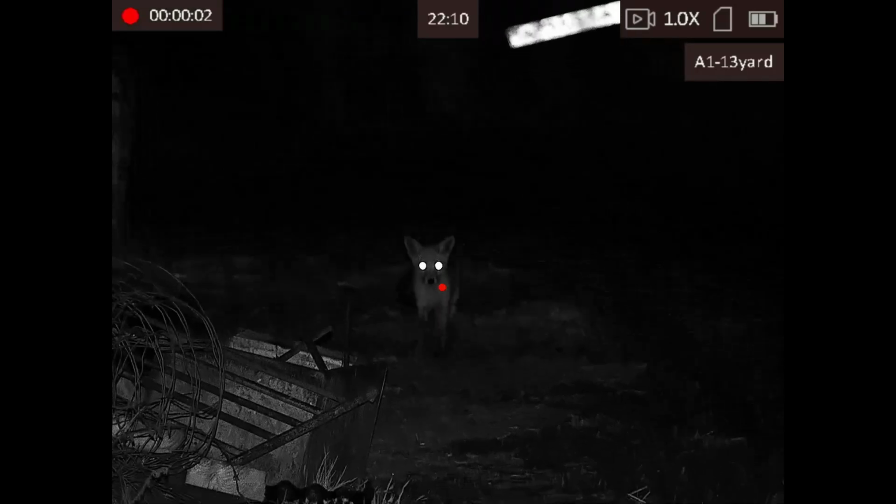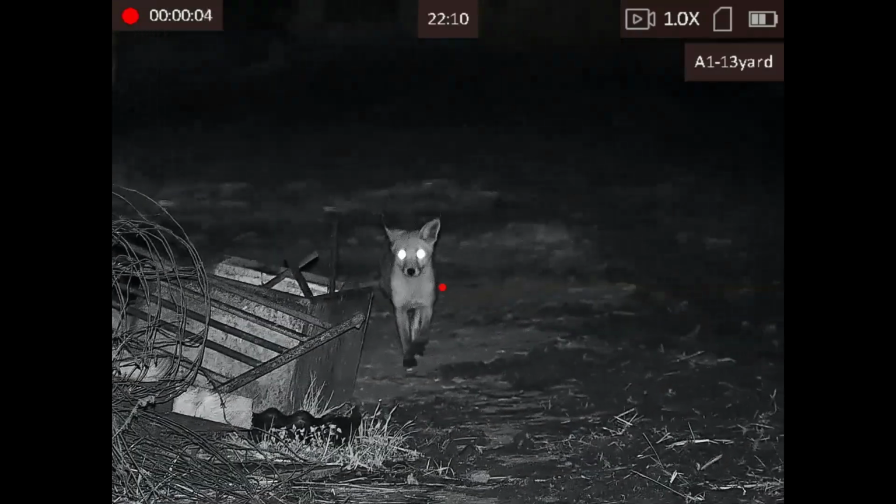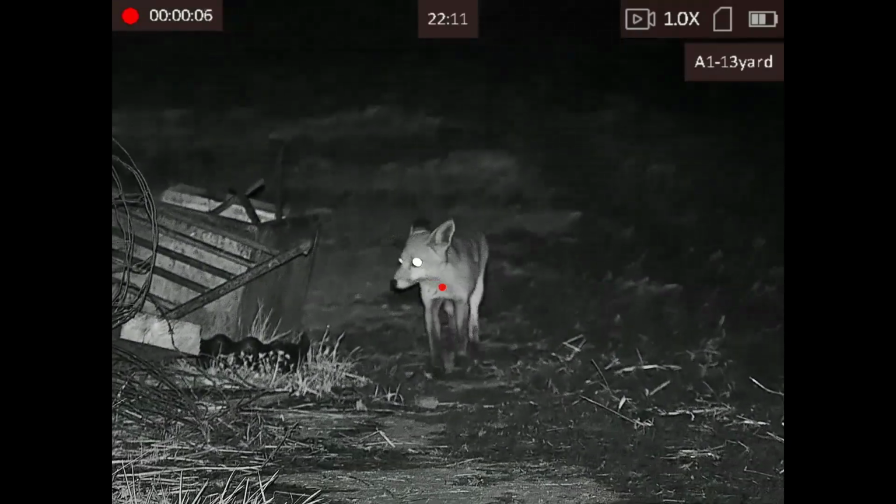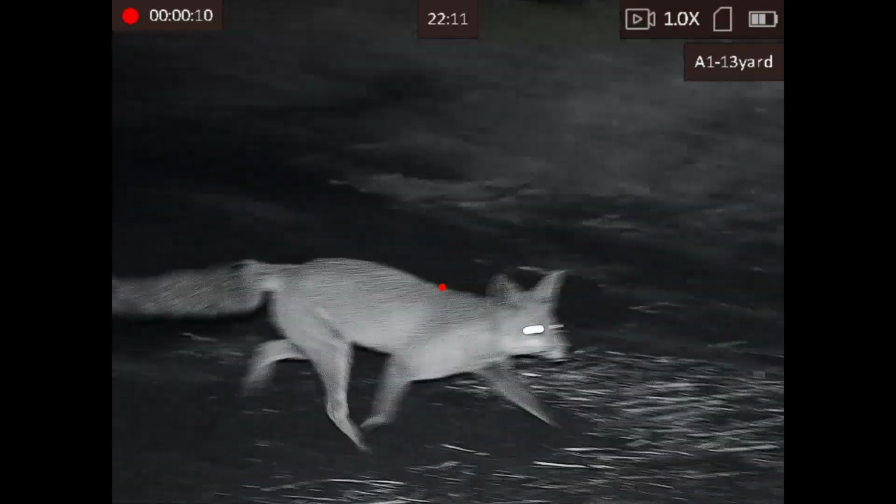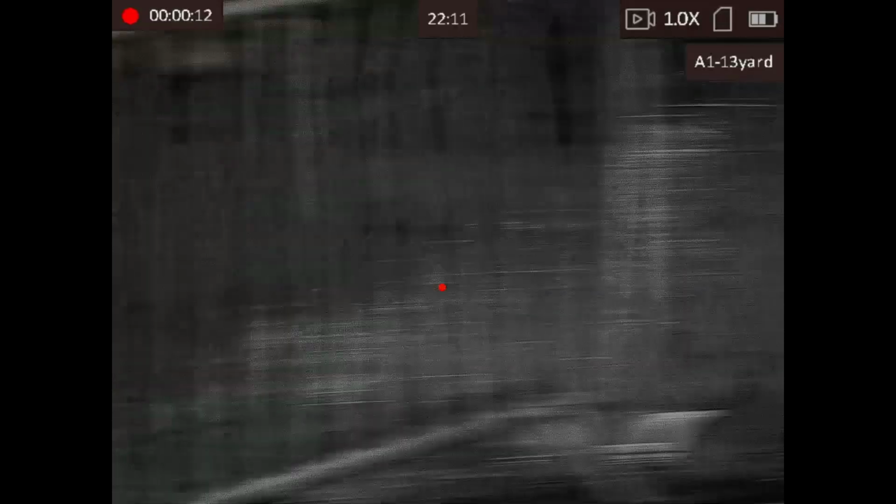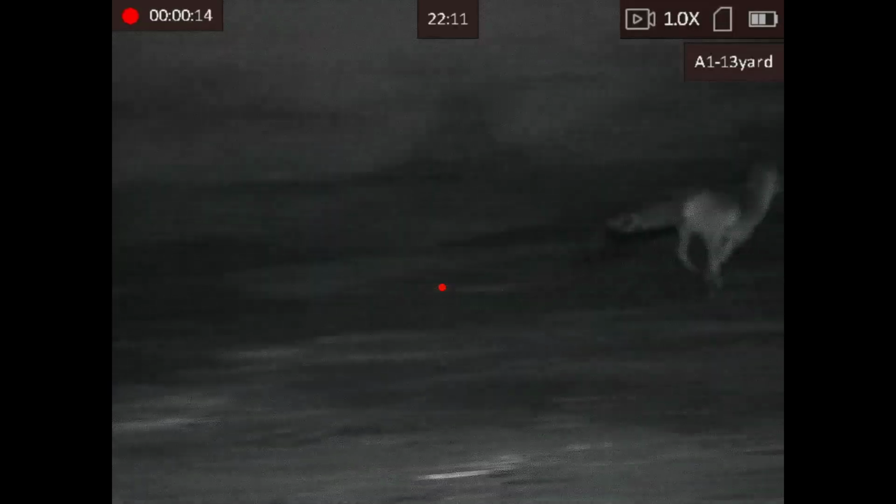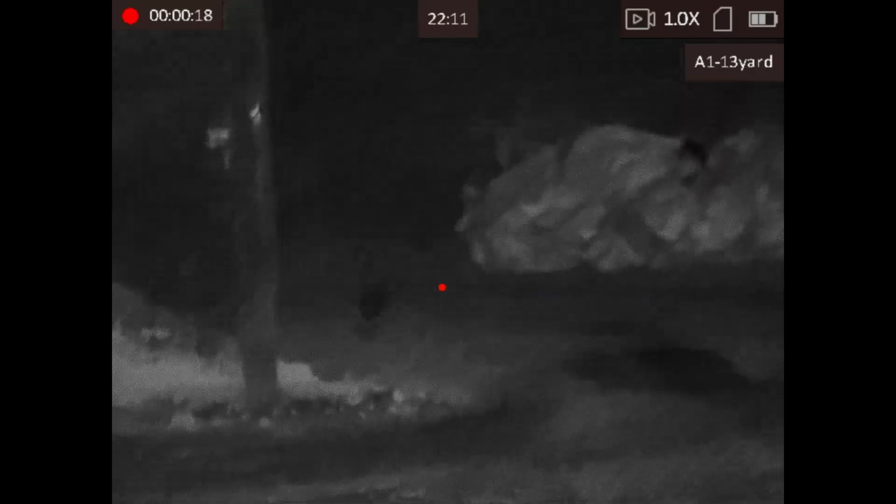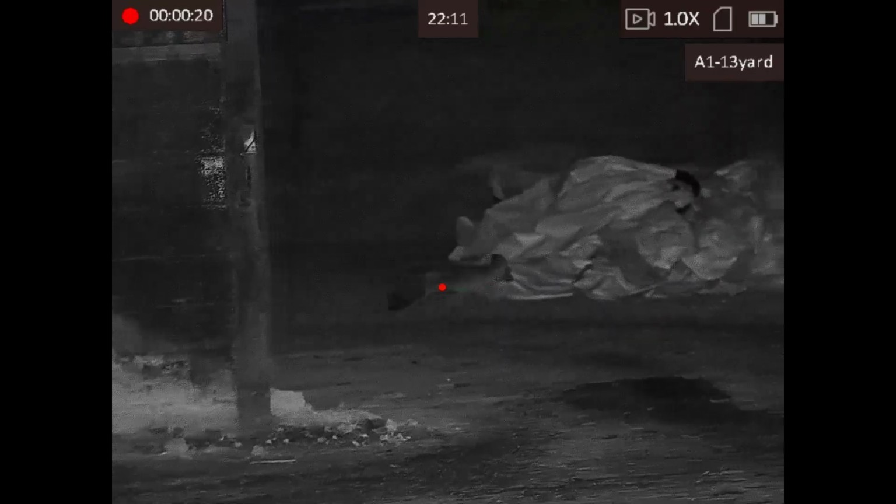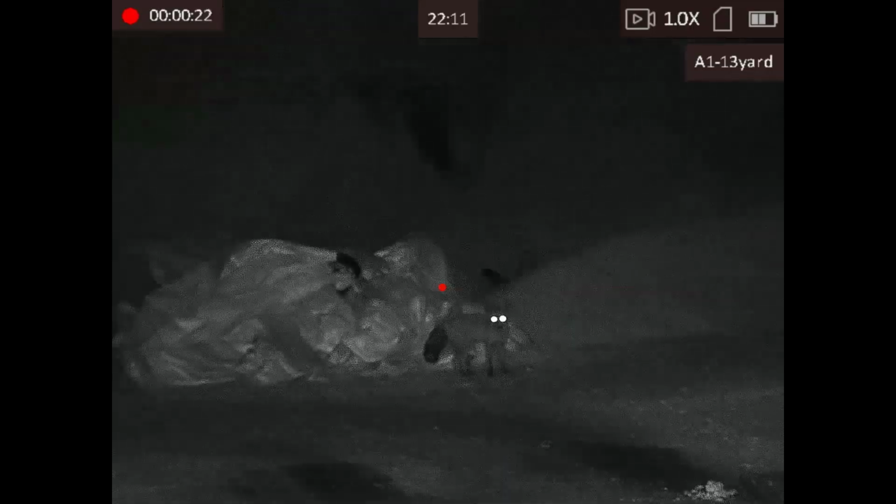And last but not least, a special appearance by Mr. Fox. Believe it or not, we saw 5 knocking about this farmyard, and people with section 1, which I wish I had, loved it. They're all coming up close.